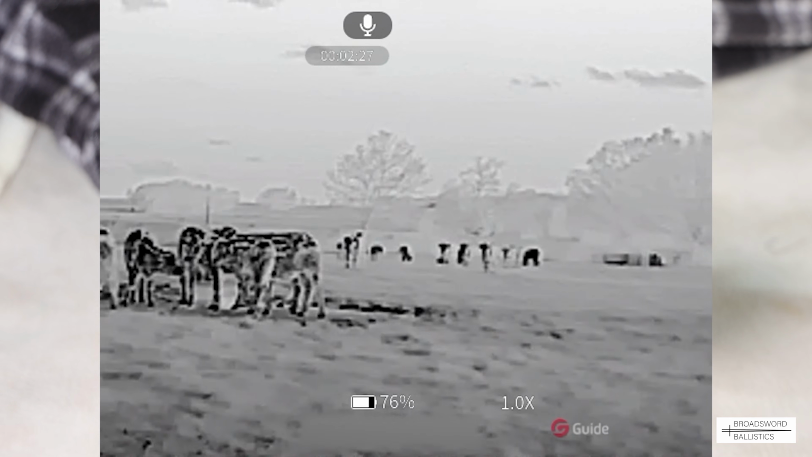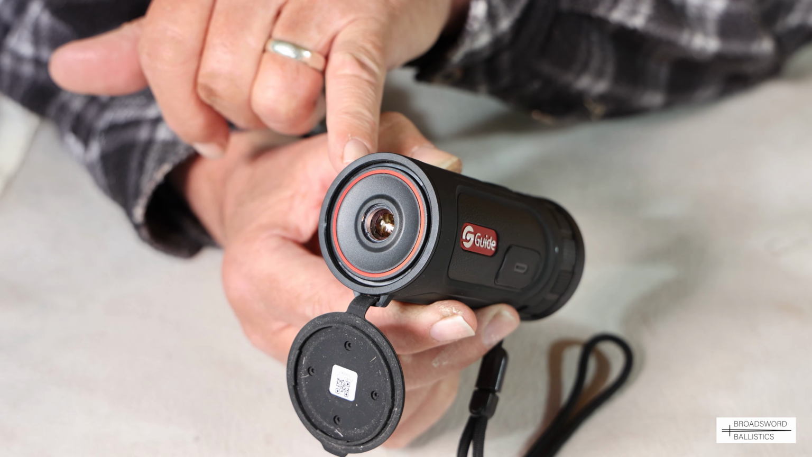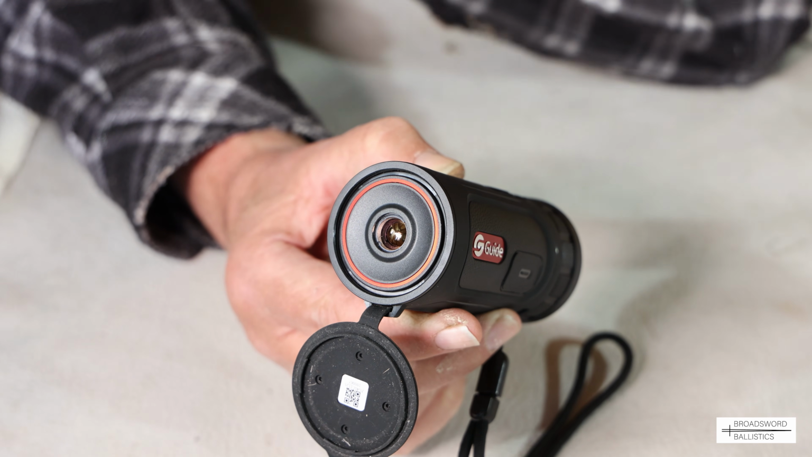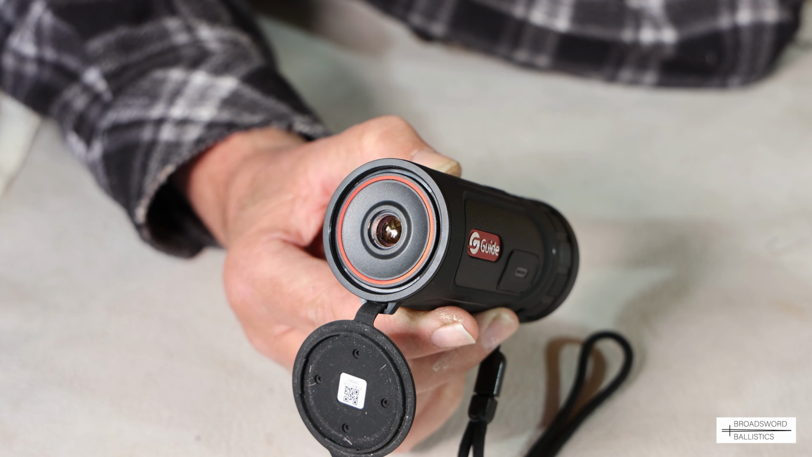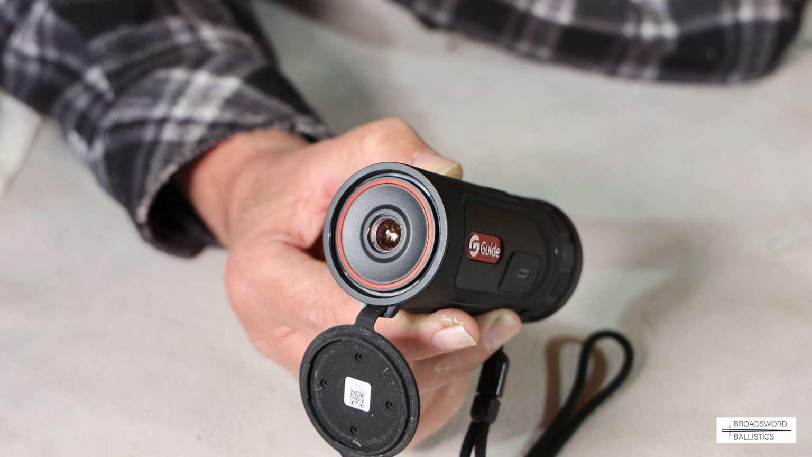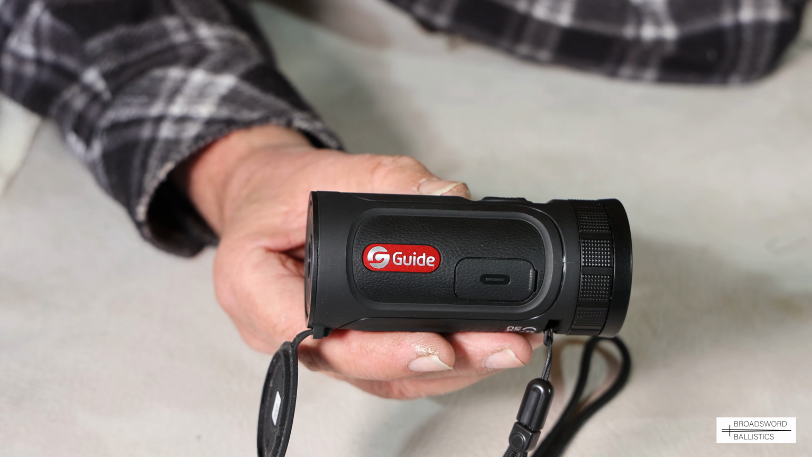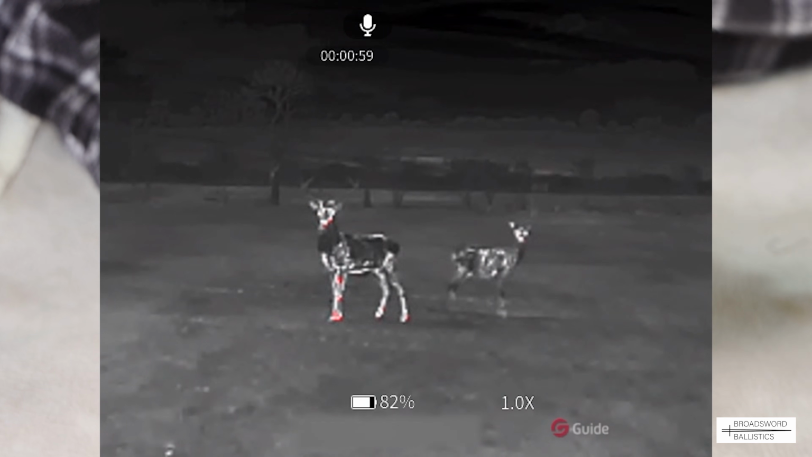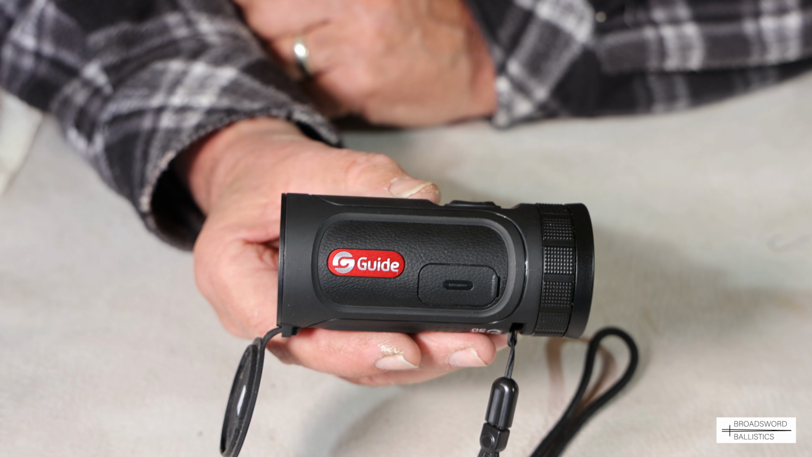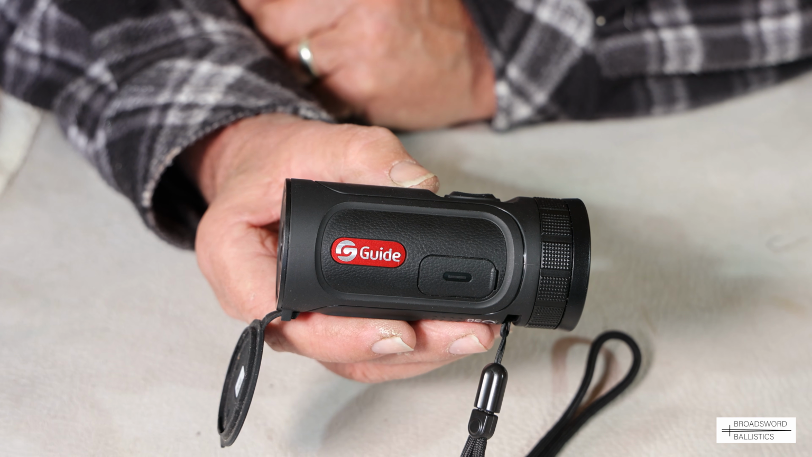When you're out in the fields or in the woodland, you have at the front here a small 10mm F1 focal length lens, and of course a 50 hertz frame refresh rate. So the images aren't blurred when you move it, which is very nice. That results in a 30 mK NETD rating, which gives clear and really defined images. For the price point, I'm really quite surprised. Great value for money.